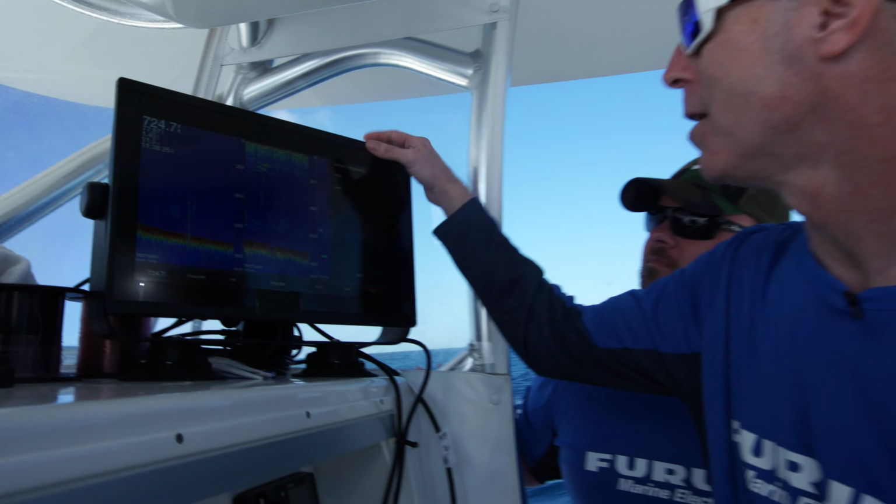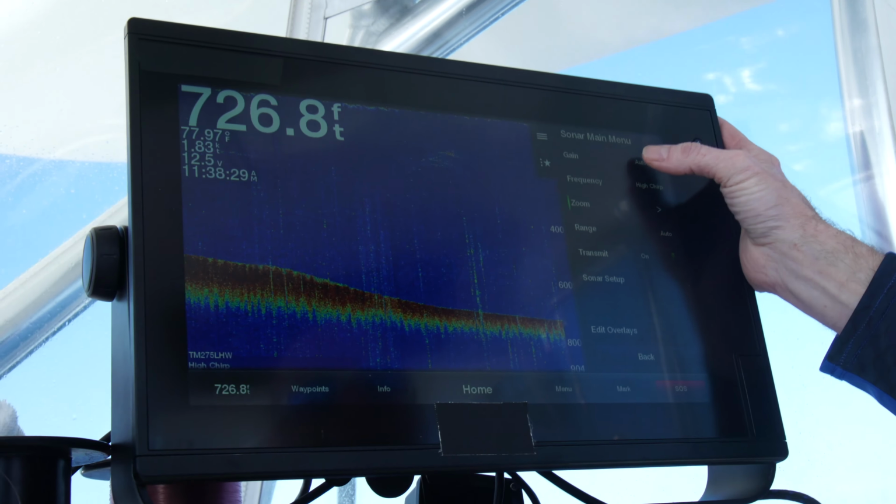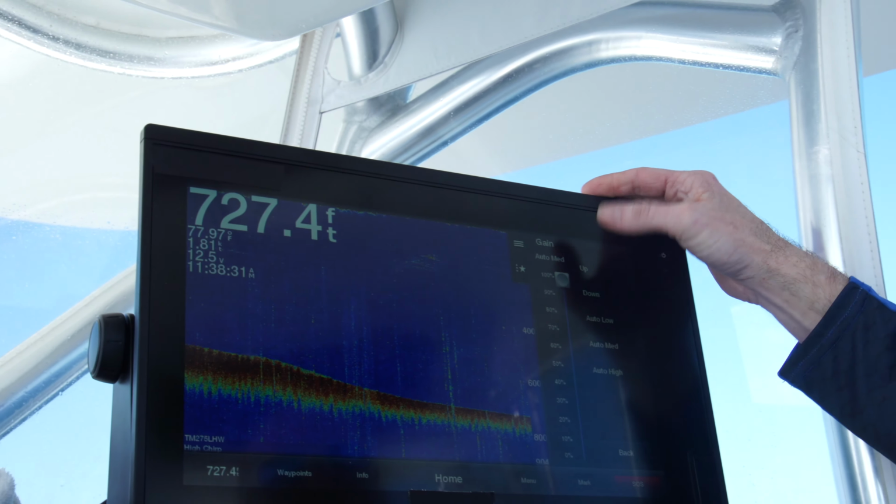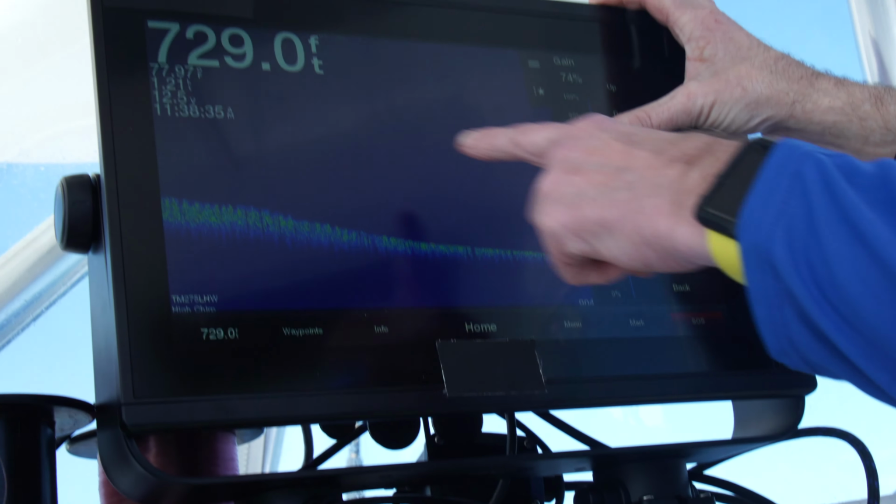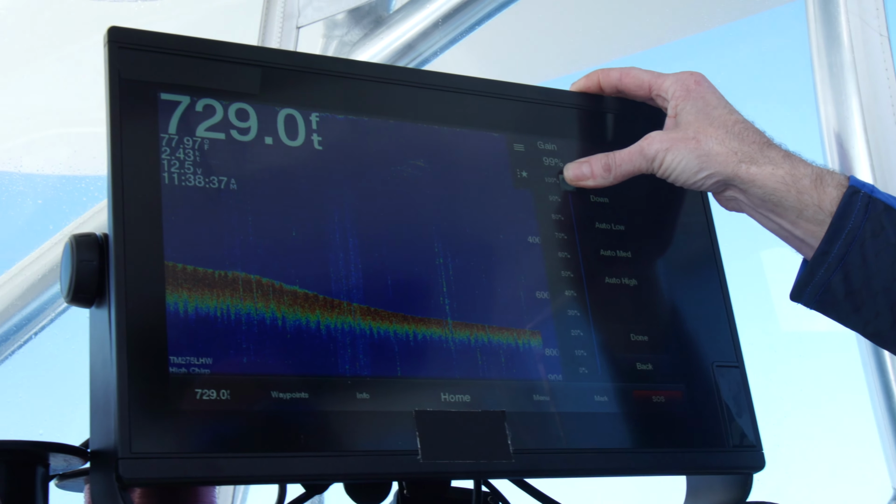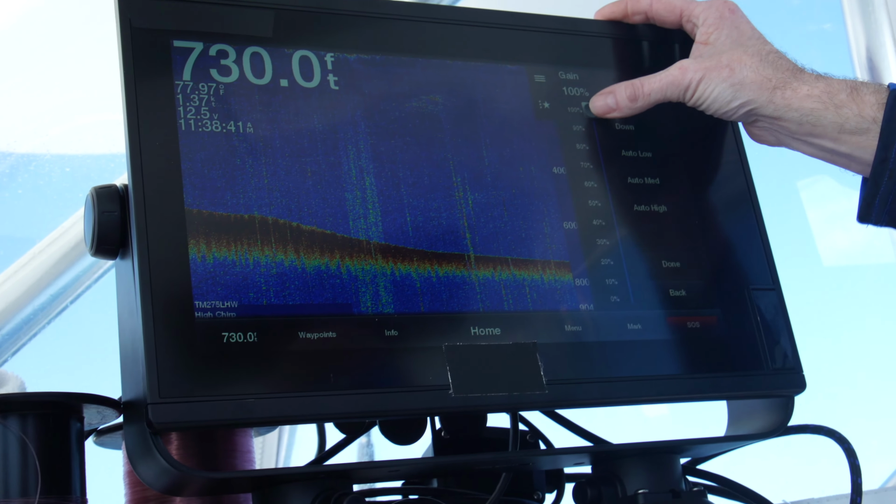So say, for instance, we're looking at the high frequency chirp side. I'll go in here and I'll make a change to the gain. And so we can move it up, as you see. But if we move it down, you see how it makes a change across the entire screen from what's current to what we've seen so far. So there's our fish we were just looking at.